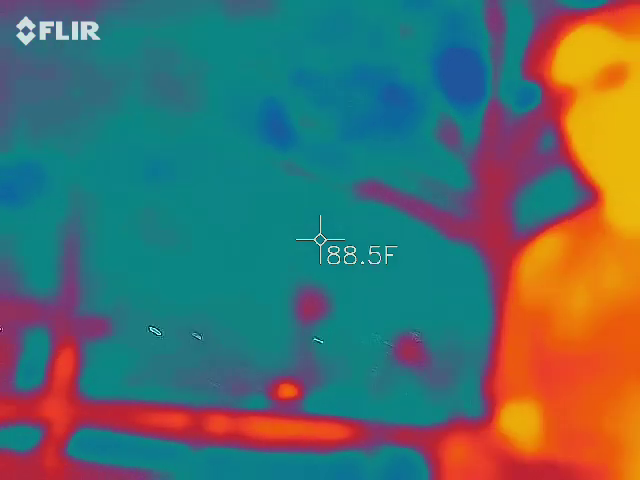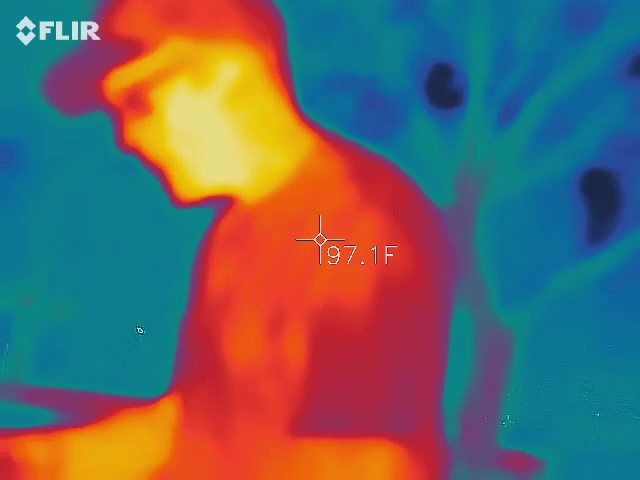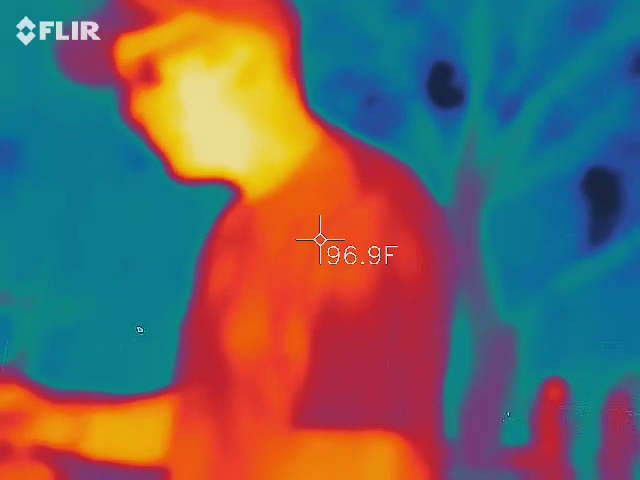Alright, so all you need to know is if that SD slot is on there, it's recording to the SD card, and right up here, there's a turnstile that turns the volume up and down.